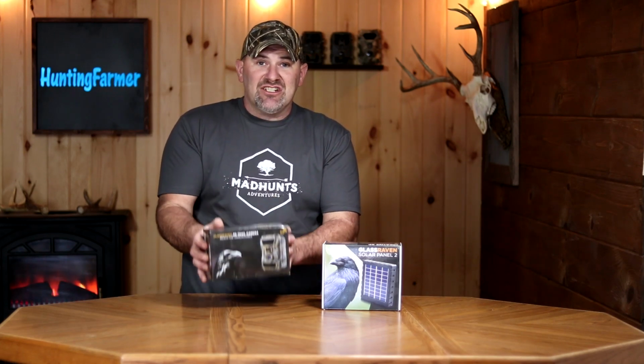This setup should be able to put it out in the field and really not ever have to check the camera. The solar panel should keep it running all year long, and this camera is going to send me the photos so I don't have to actually go and physically check this trail camera. So let's get into the unboxing.